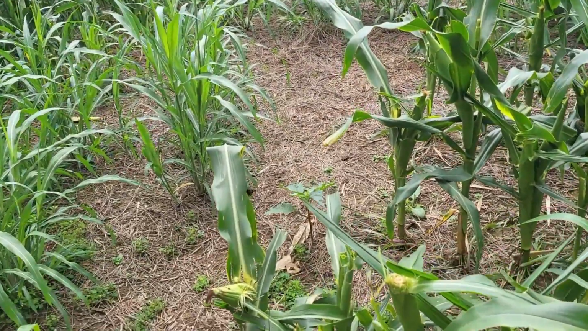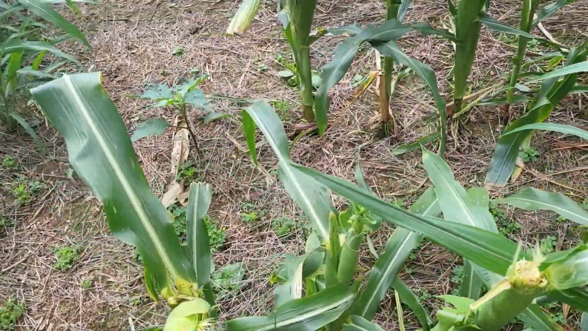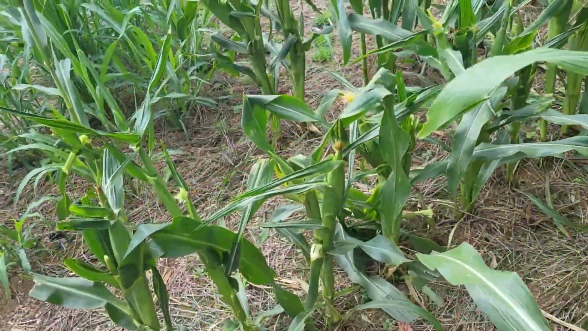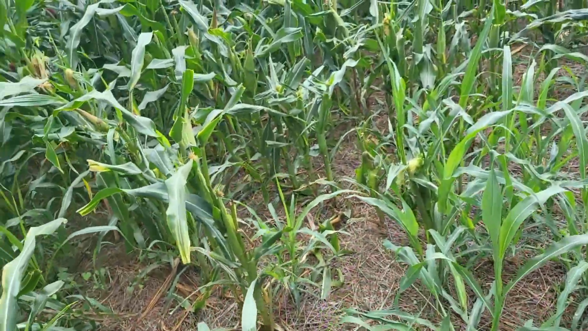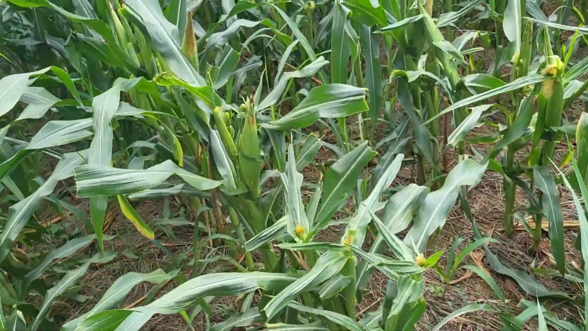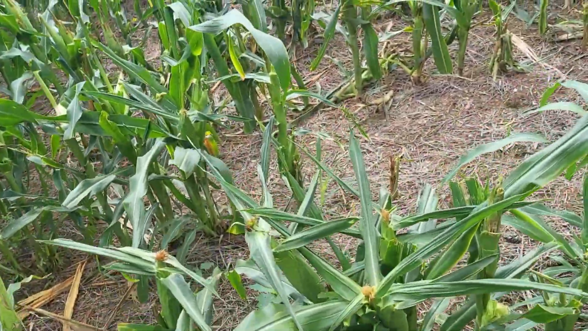As you can see, the corn grew. It's just getting ate off. The deer are just eating the corn off in this area. Not that it didn't grow, just being ate off.